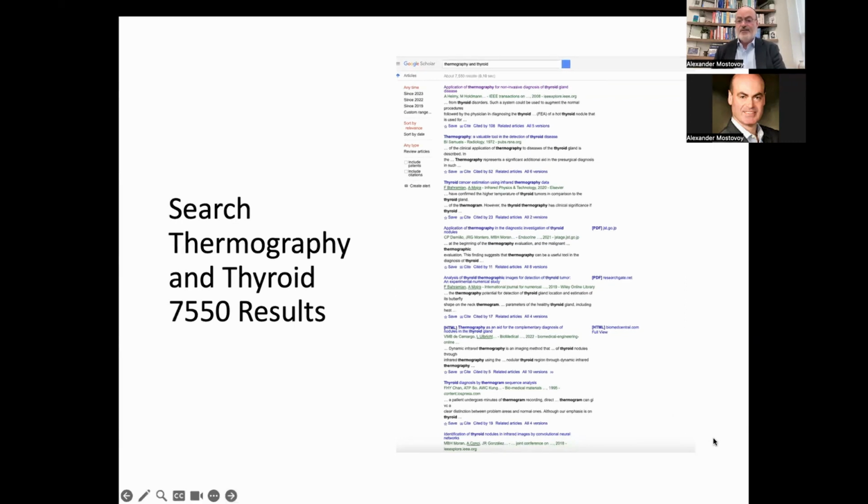Some were recently published in 2021, 2022. Some are a little older, but you'll have pages and pages of information on how thermography or thermal imaging is used in conjunction with thyroid alone, never mind other types of thermal imaging.